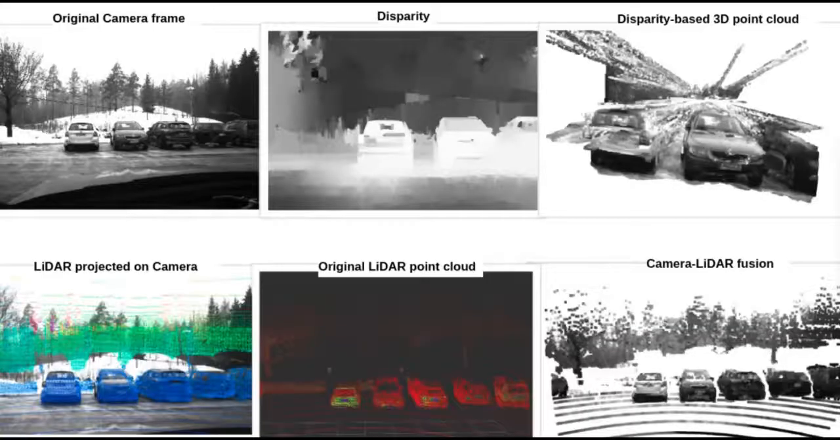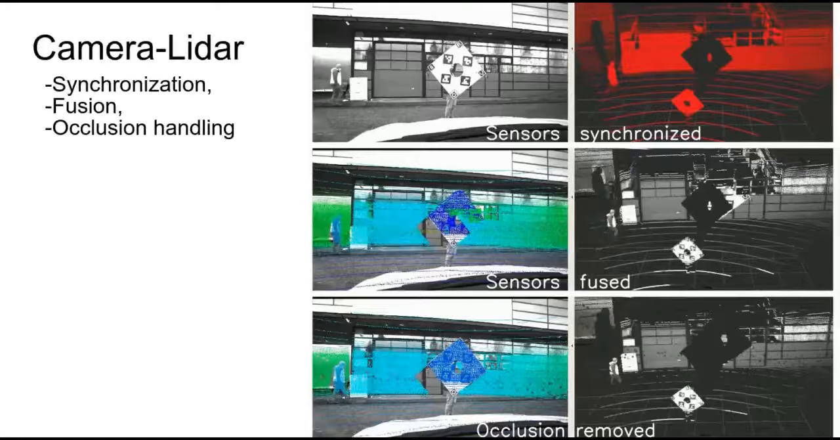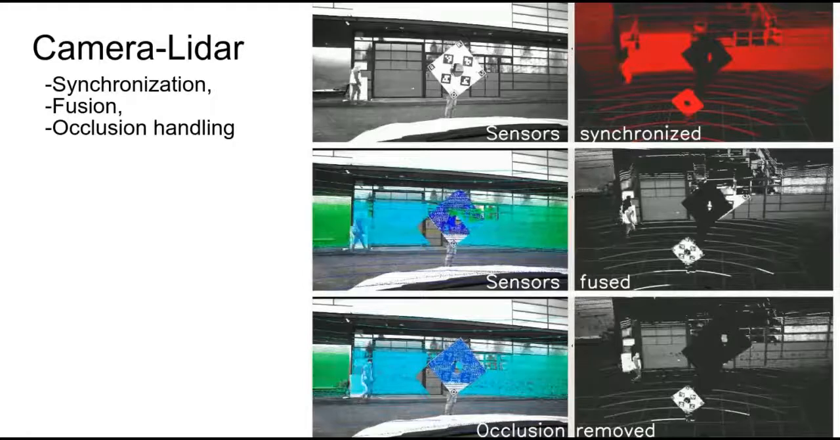We have a comparison between camera and lidar 3D scene reconstruction. We notice that camera disparity-based reconstruction is dense and noisy while lidar-based reconstruction is accurate but sparse. In the final scenario we present the camera and lidar synchronization, fusion and occlusion removal results.